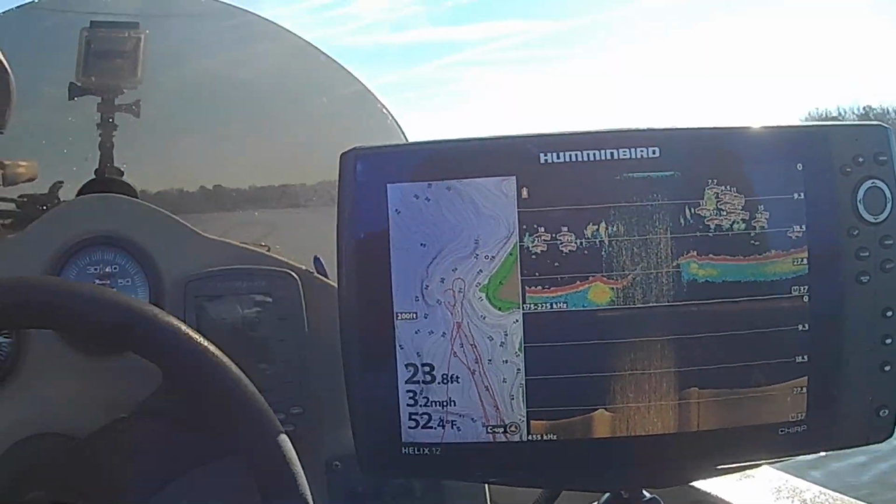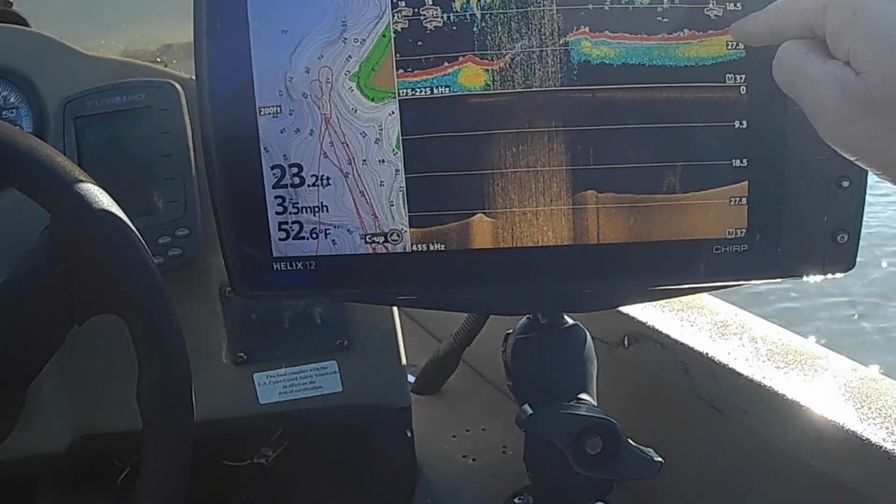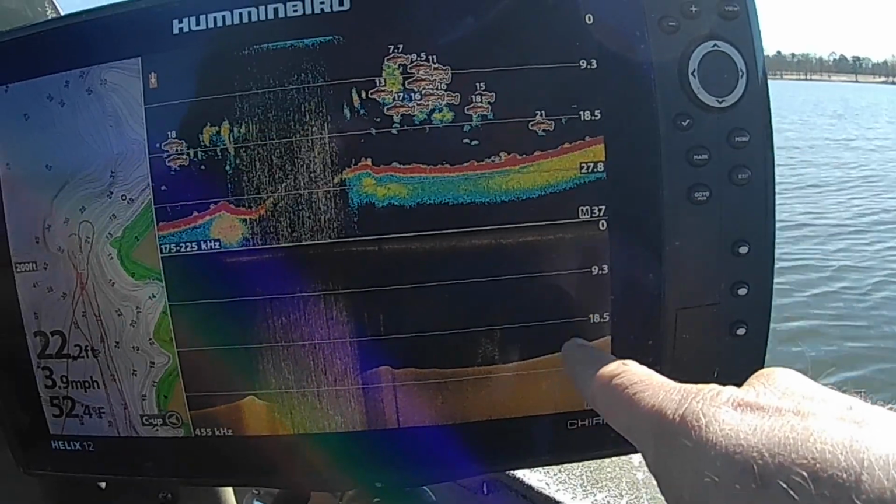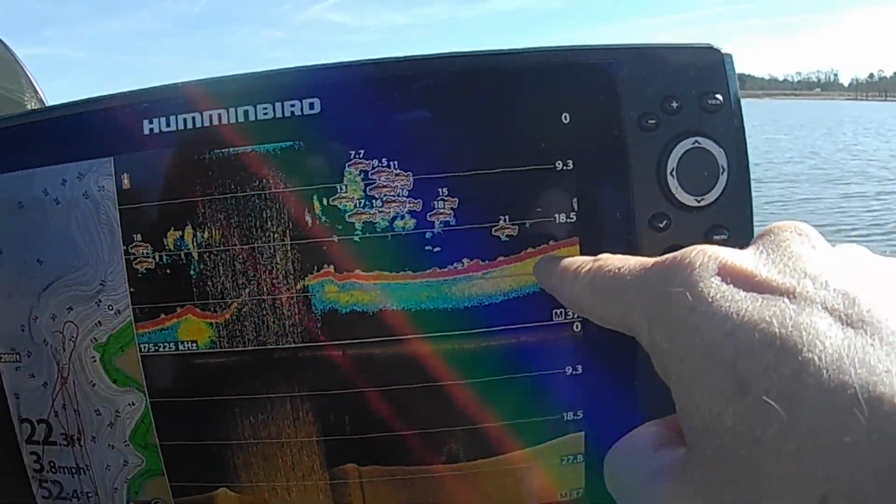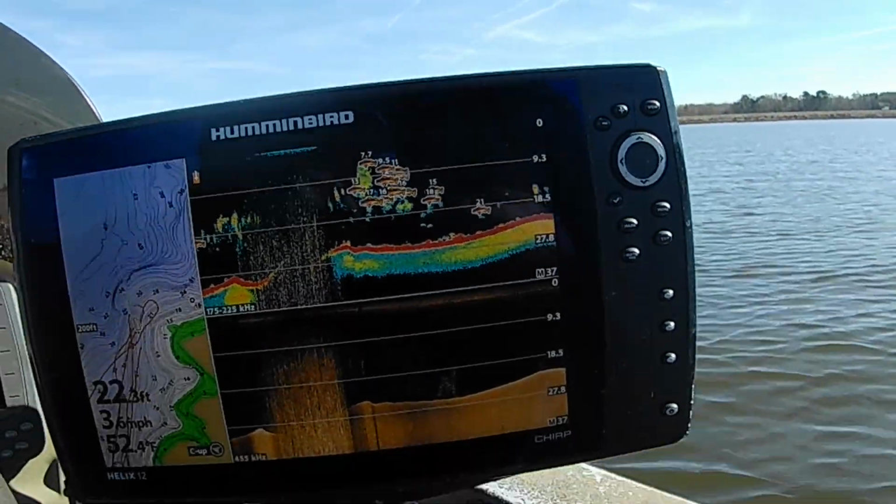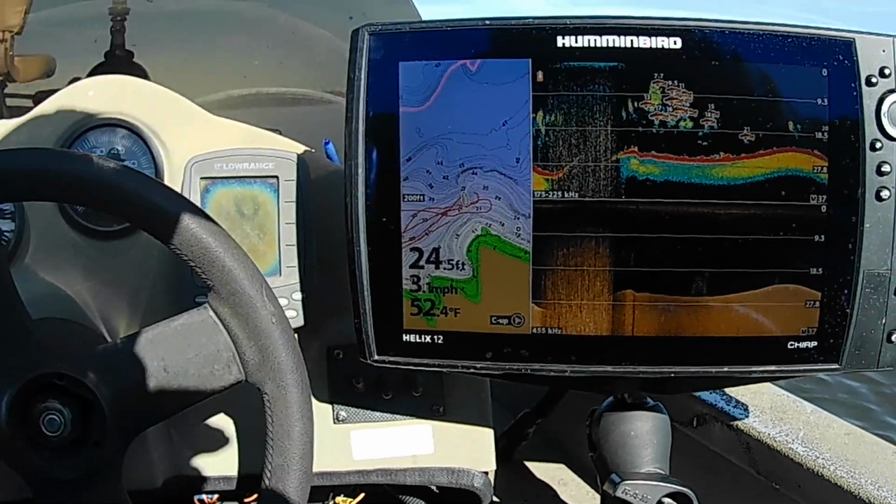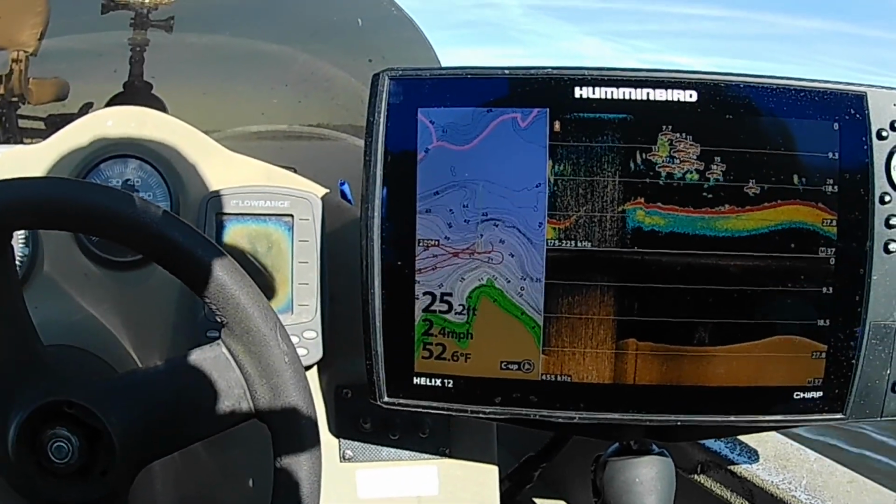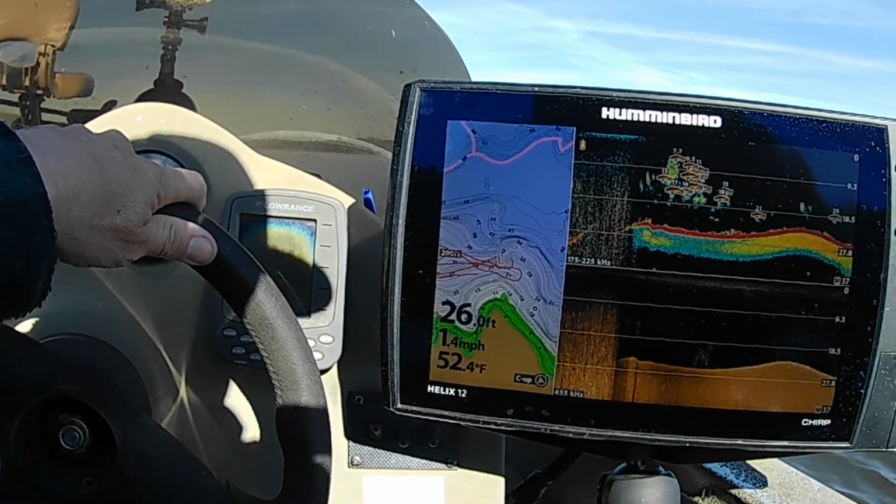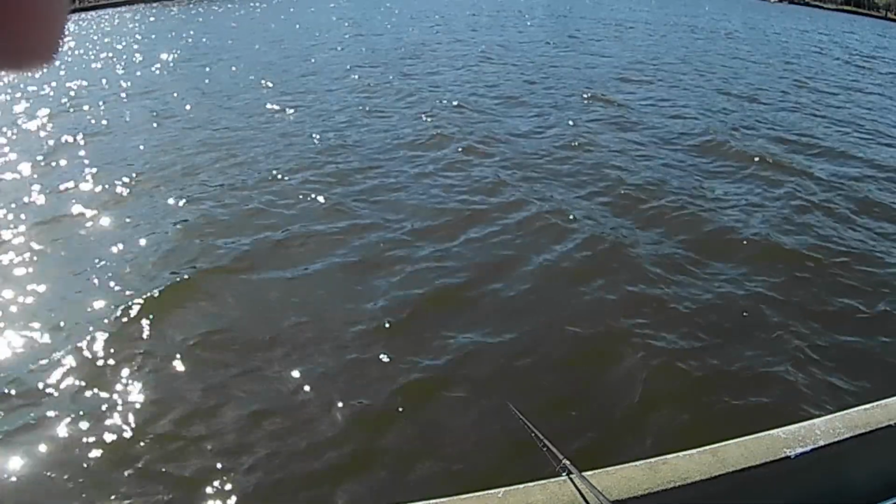I'm gonna swing out this way. See, you see some laying real tight to the bottom right here. You know, I can't see them on my down scan, but I can see them on my 2D laying real tight. Look like little rocks up there. Let me turn around, and I'm gonna get right where it starts to fall off right there. We'll let it fall off into right in here. Let's see, 25, 24, 26, somewhere in there. And we'll start our troll and see what happens.